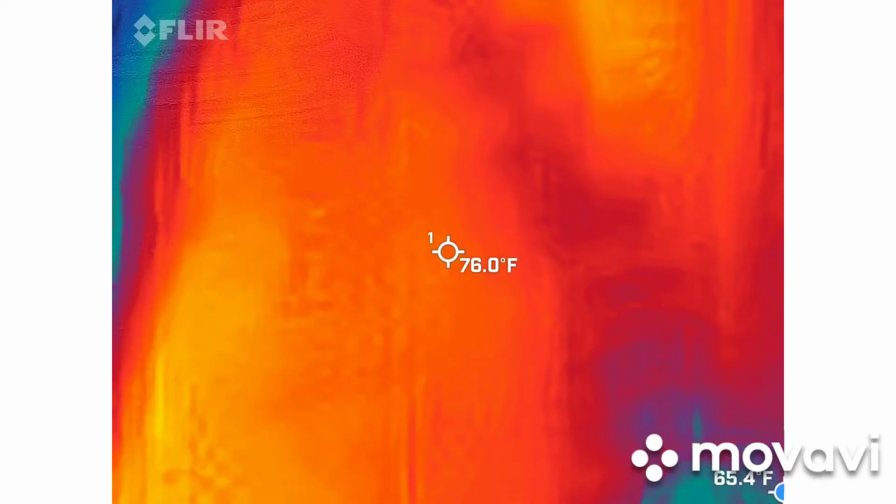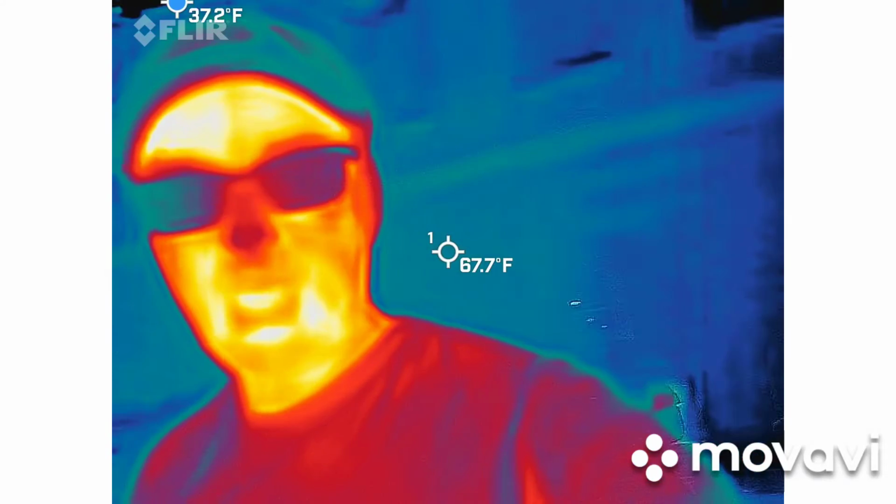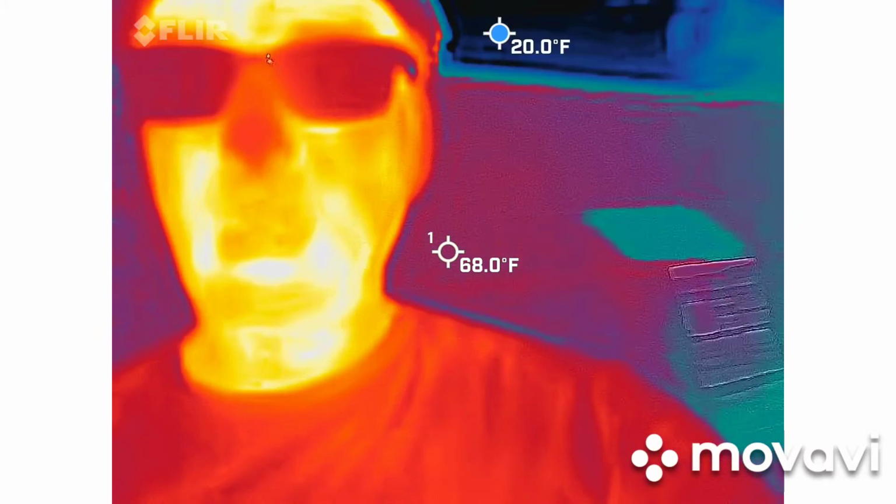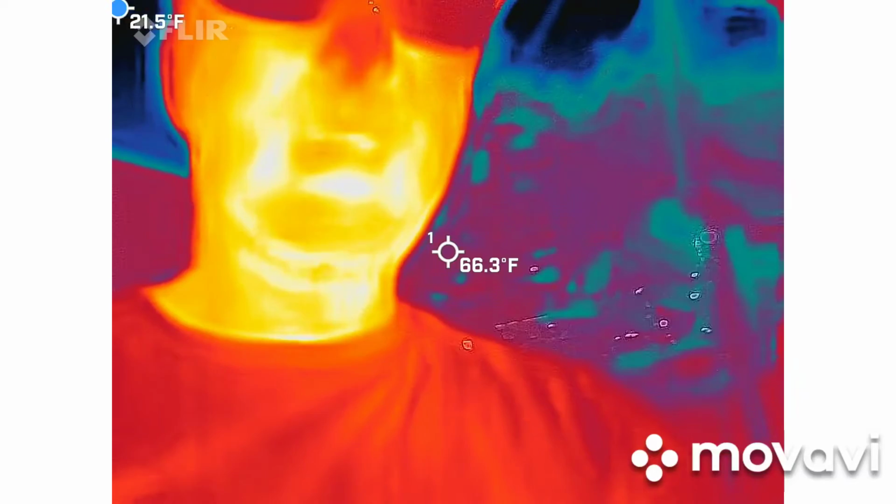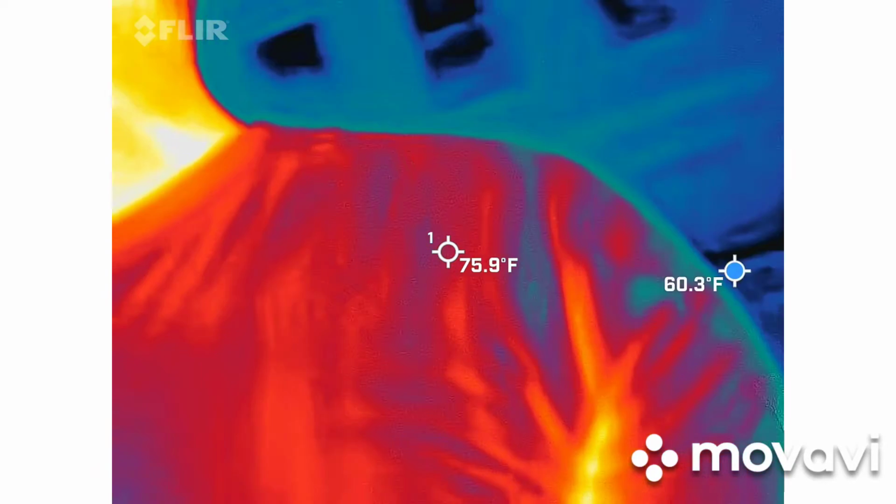So first and foremost, this is a thermal imaging camera. You should be able to see me in this camera. I'm the red, orange, and yellow guy. If you were a bridal party, I'd be the hottest thing inside the picture. Sorry, fellas. So now, with that, yes, there will be jokes. We're going to keep things light.